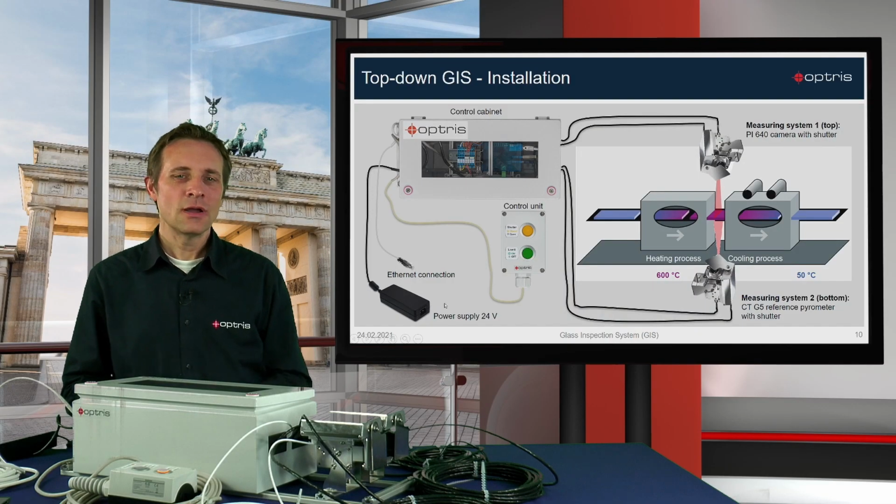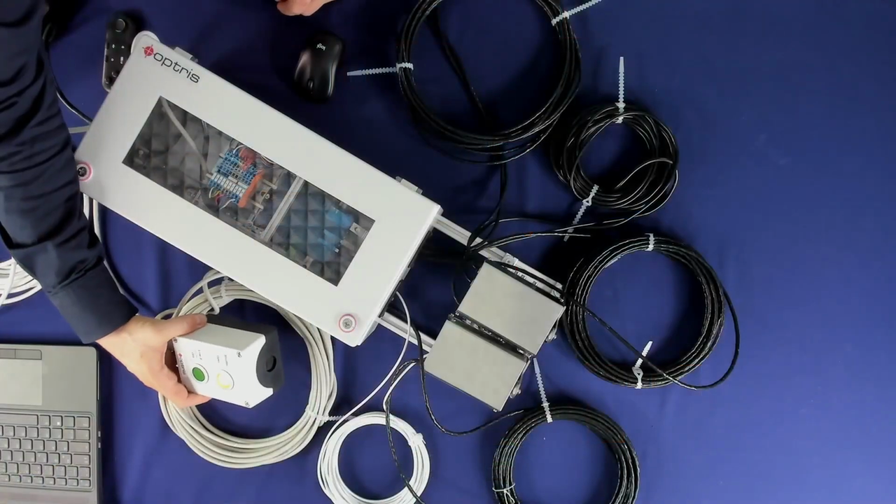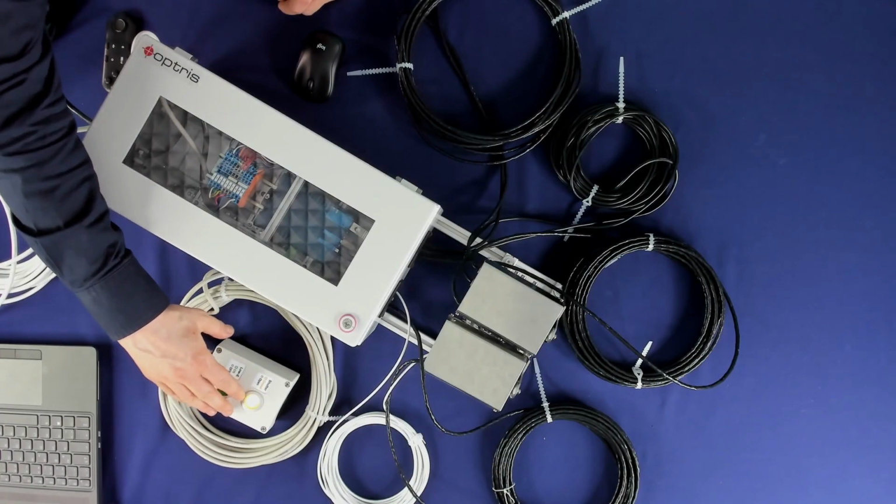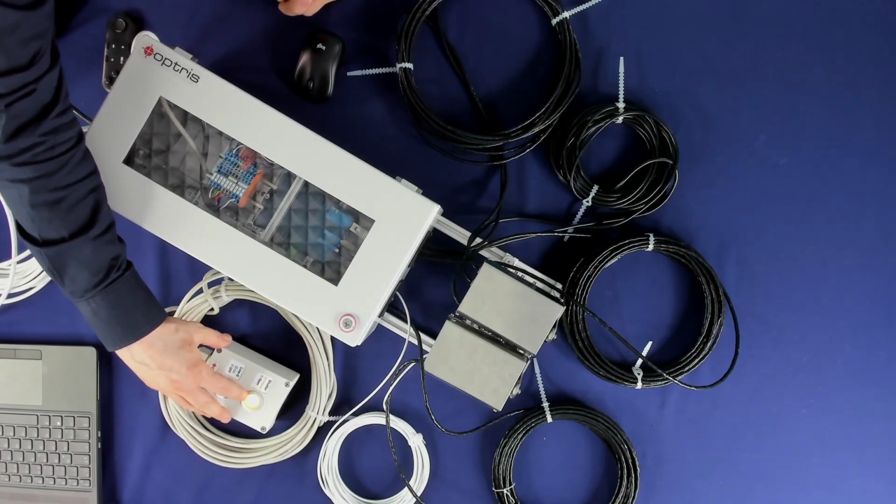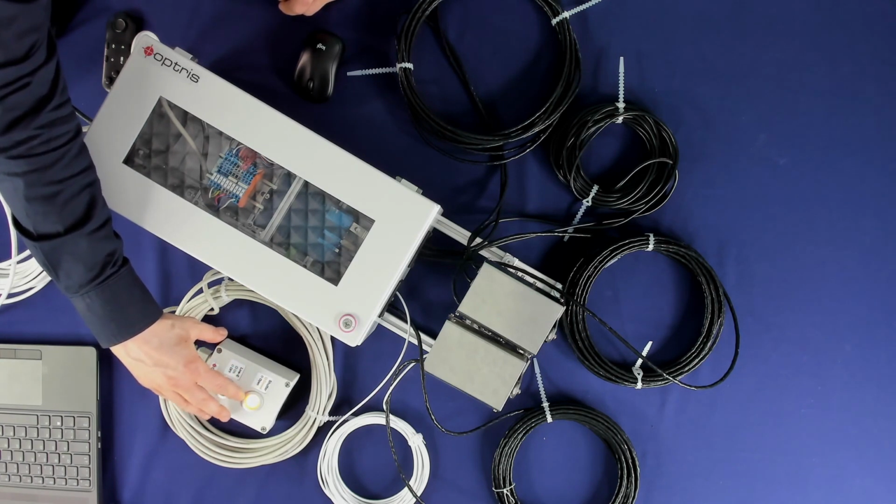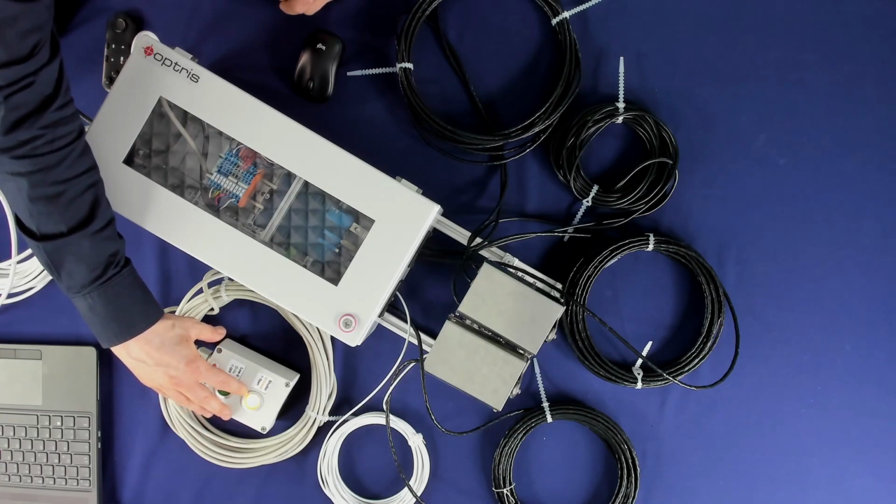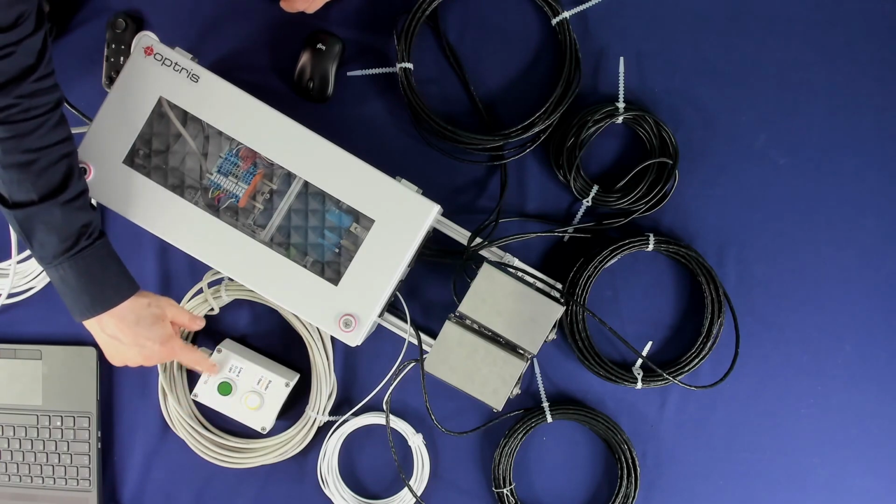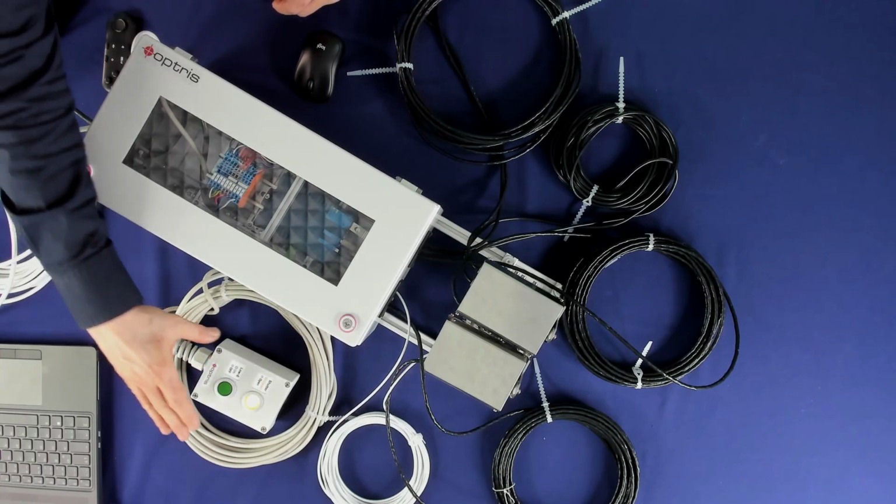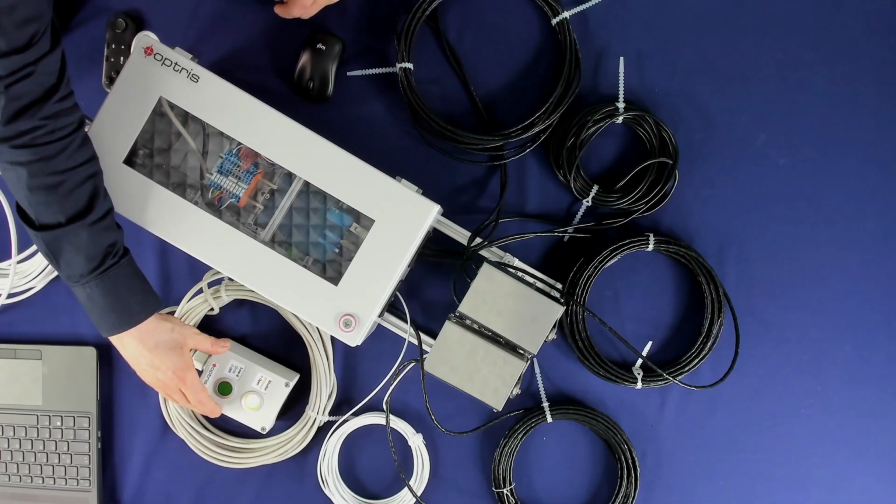And I told you regarding the trigger signal, you can also use in parallel the remote control, which is delivered with the glass inspection system. Here you have two buttons. You have the yellow button, which starts the line scan procedure. This button opens the shutter, and the button also sends the signal to the industrial process interface to start the line scan. And you also have a low emissivity button, which I will explain in a few minutes. This remote control you can also install in parallel to your trigger signal which comes from the furnace.